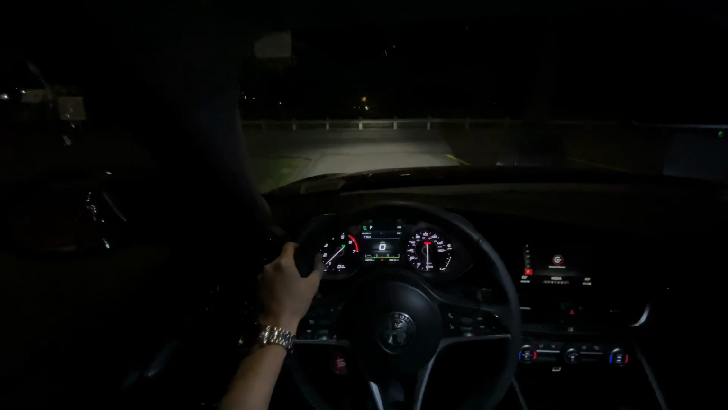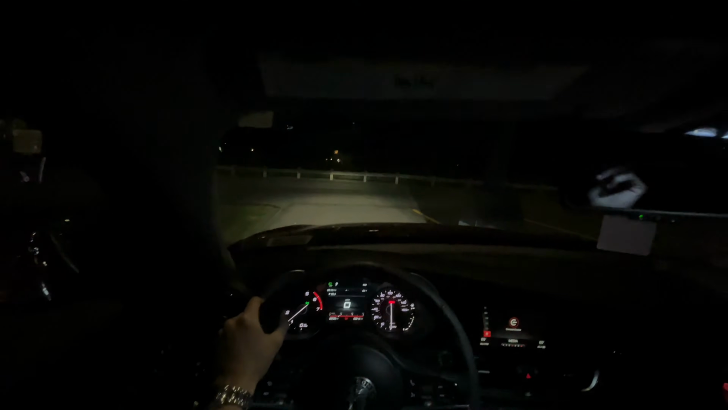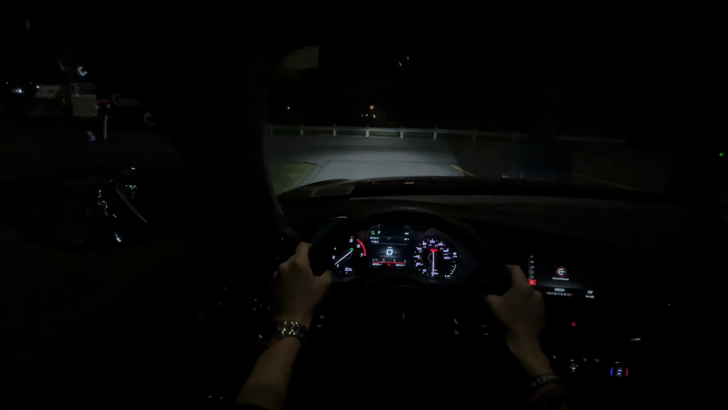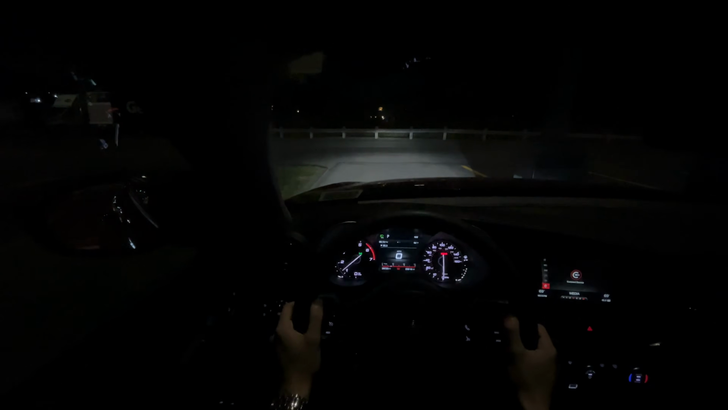Nice grumble on the exhaust. We're gonna pop it into dynamic mode, and I'm gonna turn this light off. I hope it's still bright enough for you guys to see in here, but if not, this is kind of what it's like to drive it at night.